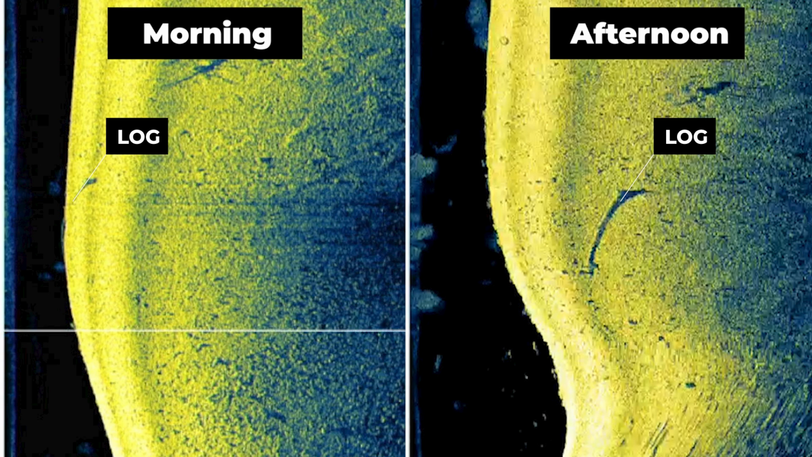I graphed them from a slightly different angle, but this log is actually positioned almost in the same spot, though it's a little bit further under the boat in the morning image. But if we look around this log, you'll see that there are a lot more small dots around it in the afternoon image. These are actually fish, and when you're identifying bass on side imaging, what you're looking for are these small grains of rice that are scattered across the bottom.